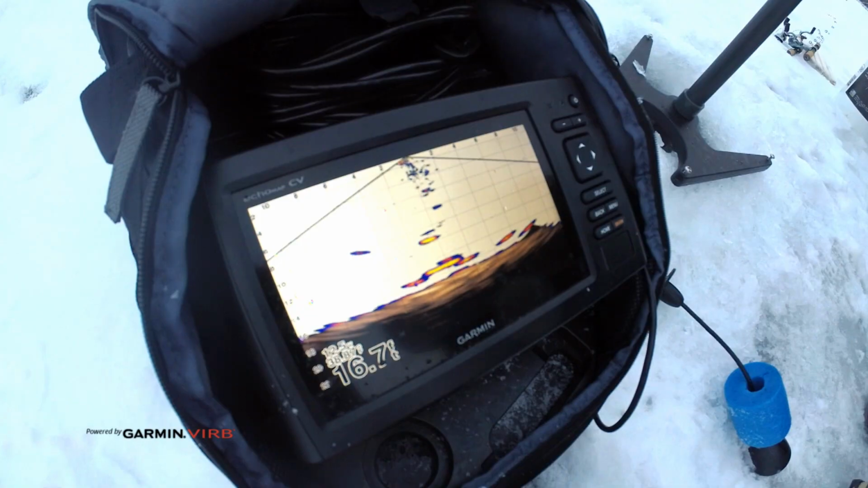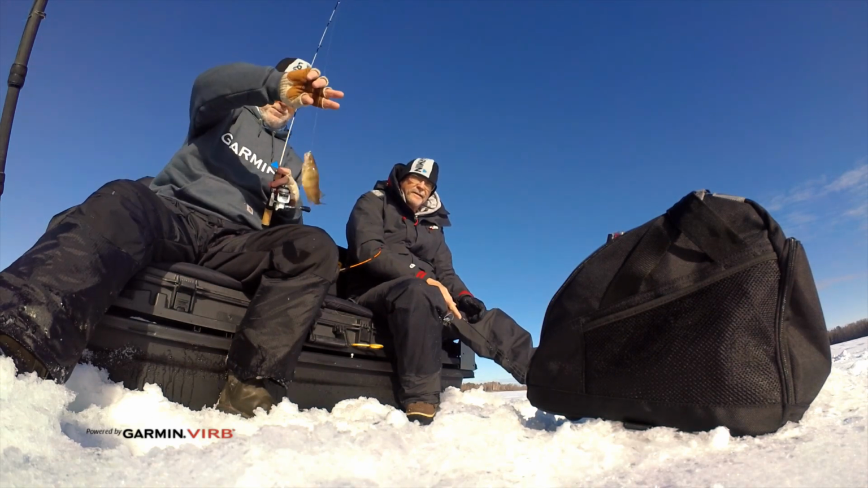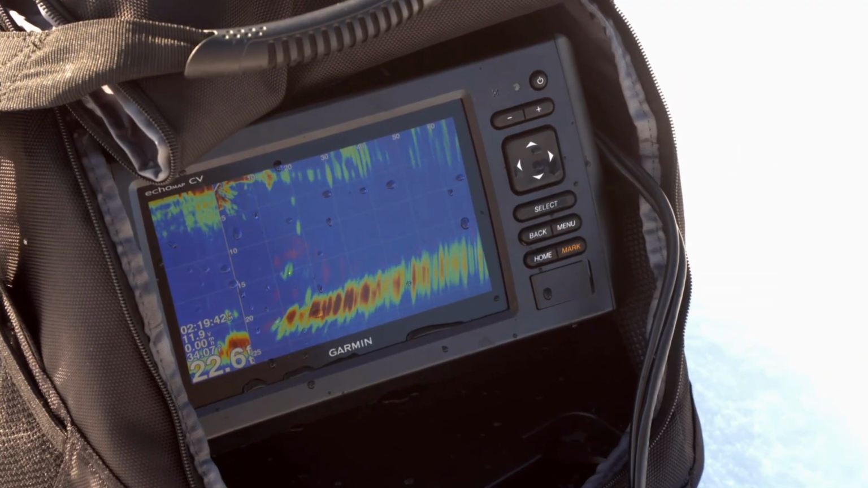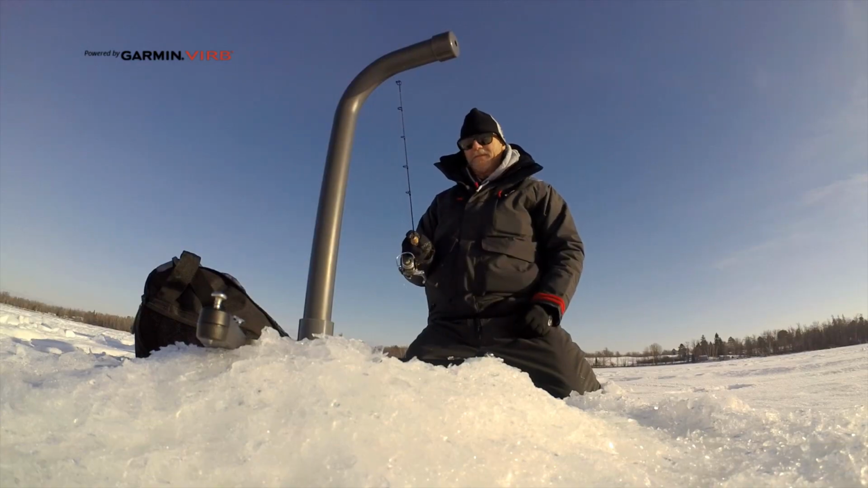But of course the part we love to talk about and is fun to use is the Panoptix. Now, with the live view down mode, you've got a 100-degree cone angle. Depending on the depth of water, you can see fish out 10, 15 feet away from your hole and see the fish coming in and reacting versus just seeing that line on a flasher. And then it's also got live view forward in it. That's where we're looking 100 feet from that hole. So a lot of cool technology all packed into one bundle.